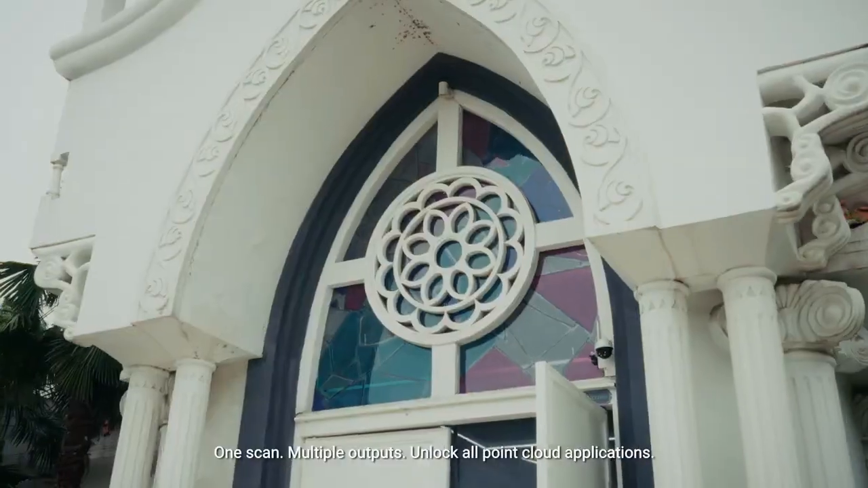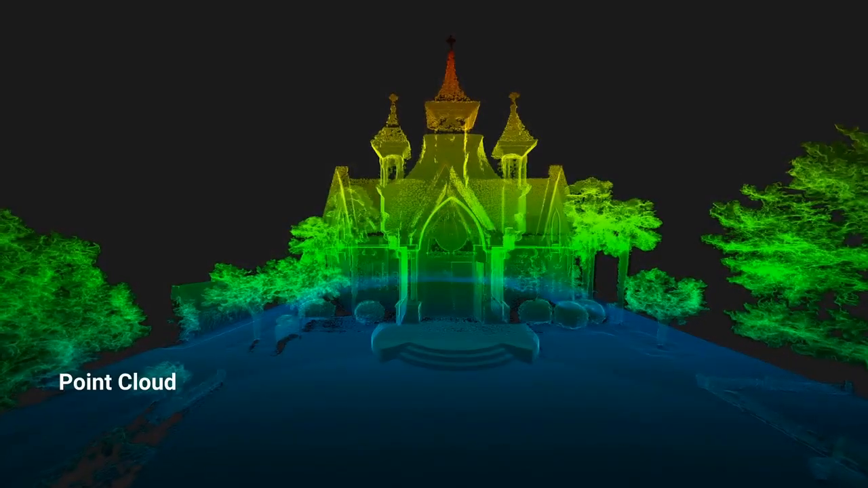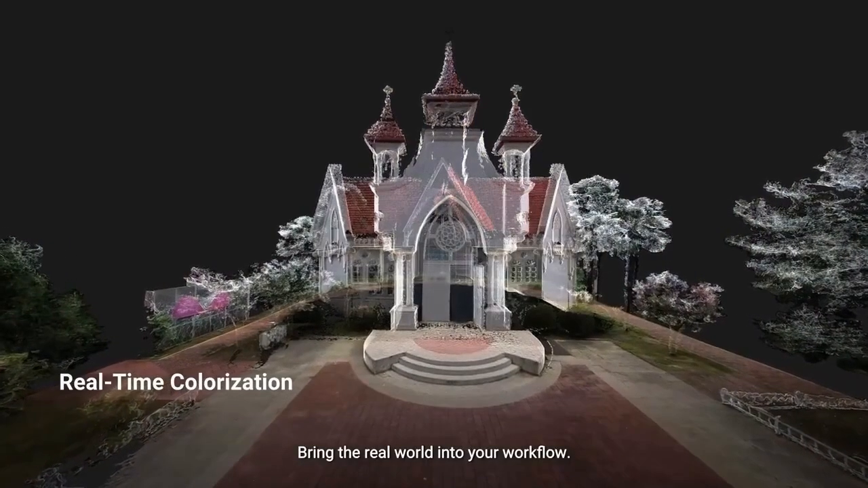One scan, multiple outputs. Unlock all point cloud applications. Bring the real world into your workflow.